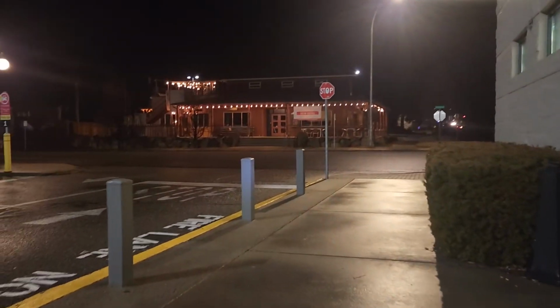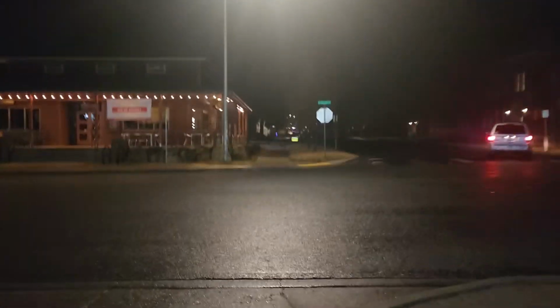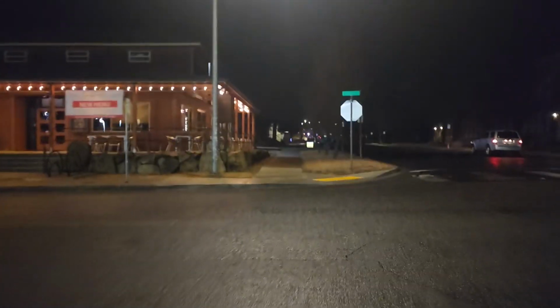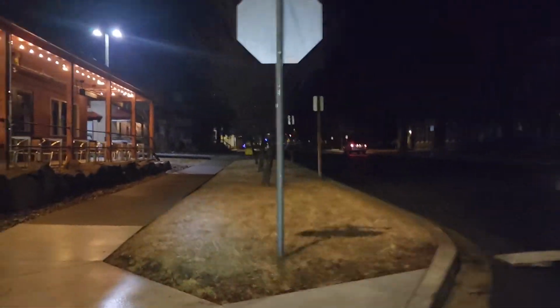Okay, and we are off again. On our way home now. Shouldn't be too bad of a ride. At least I hope.